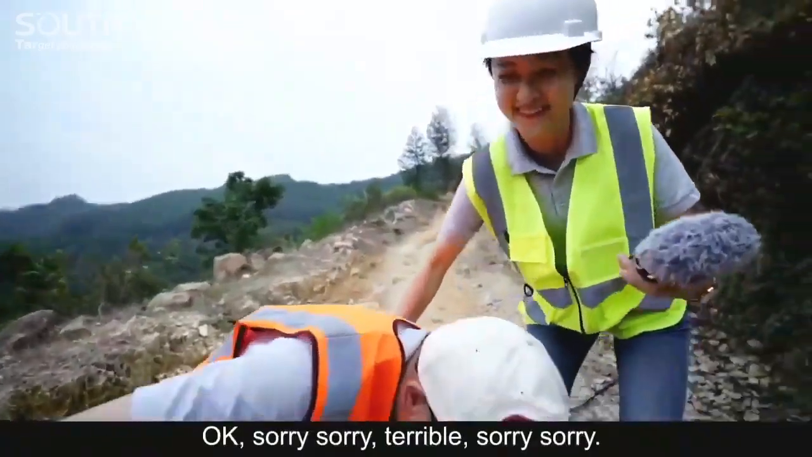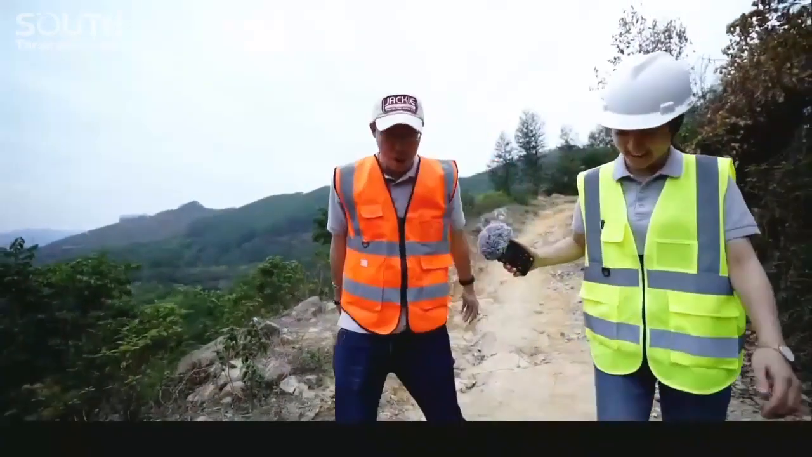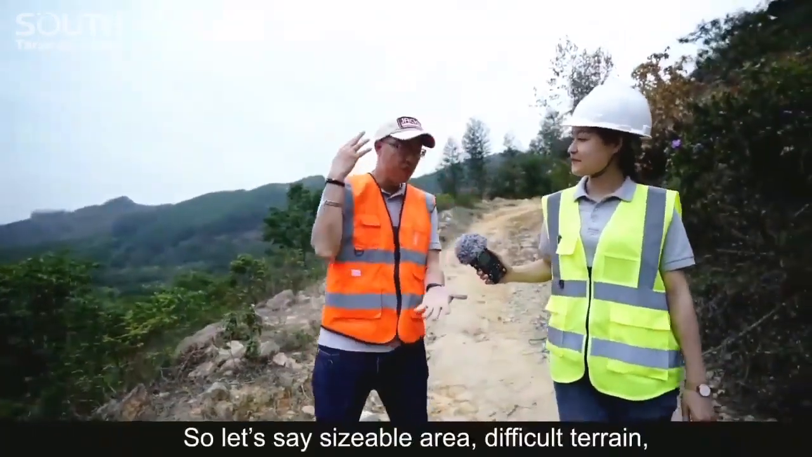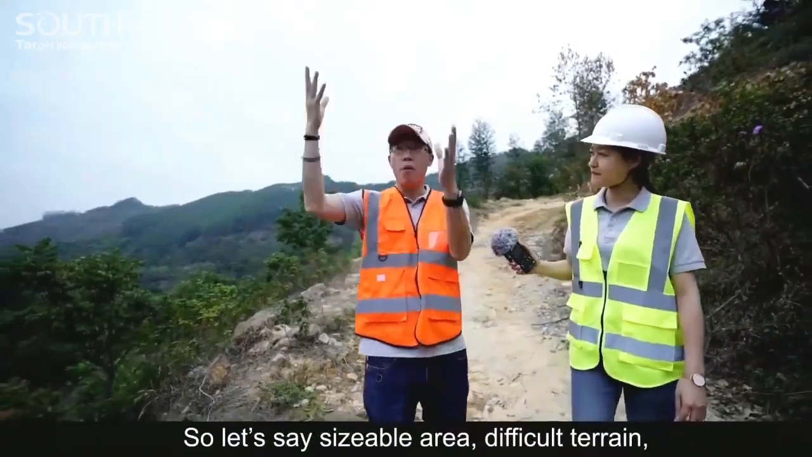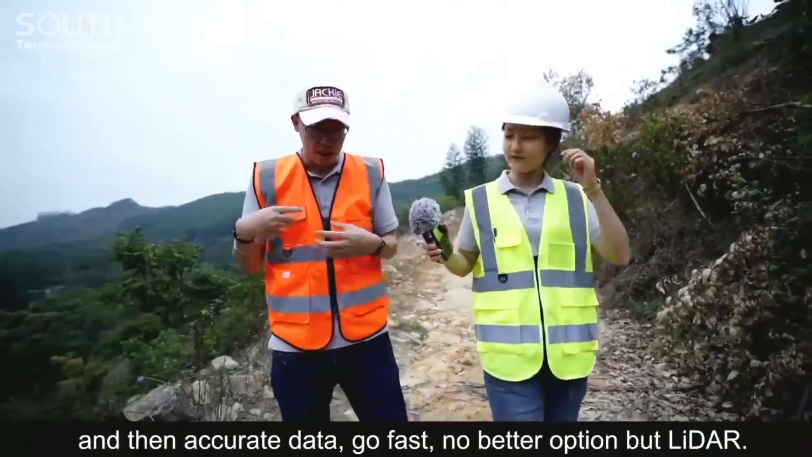Let's say a sizable area, difficult terrain, and accurate data, go fast. No better option but LiDAR. Oh, fantastic. Seems that LiDAR is very powerful in the survey work.